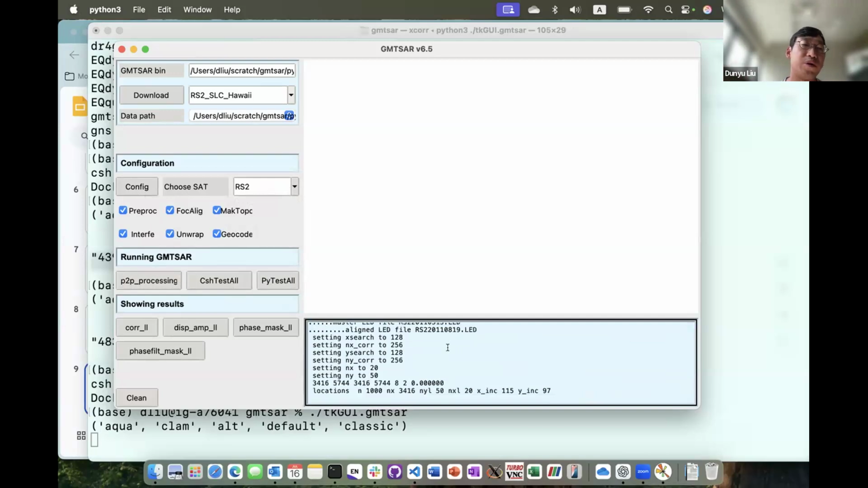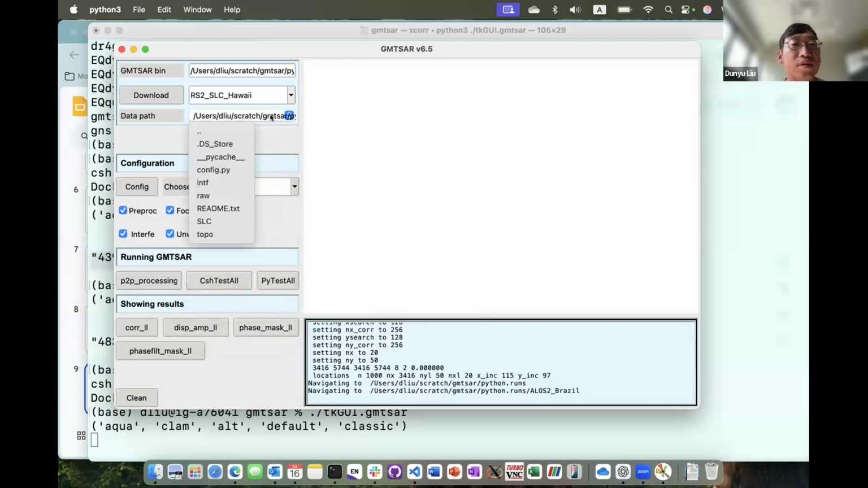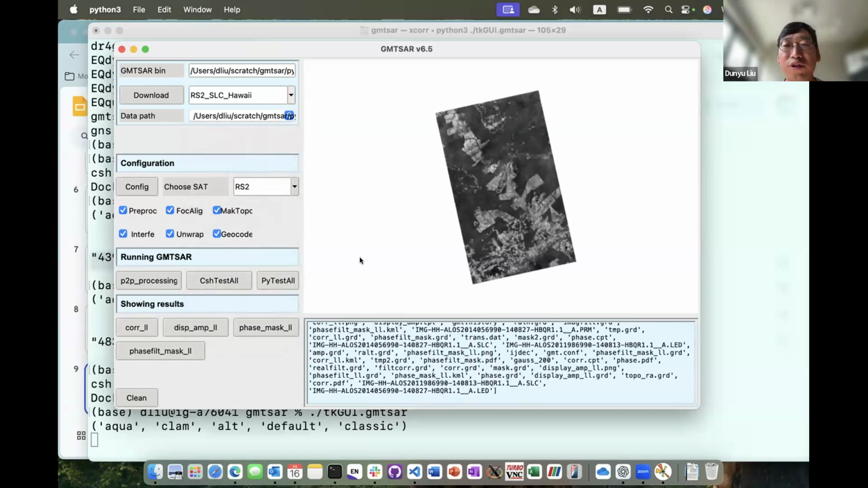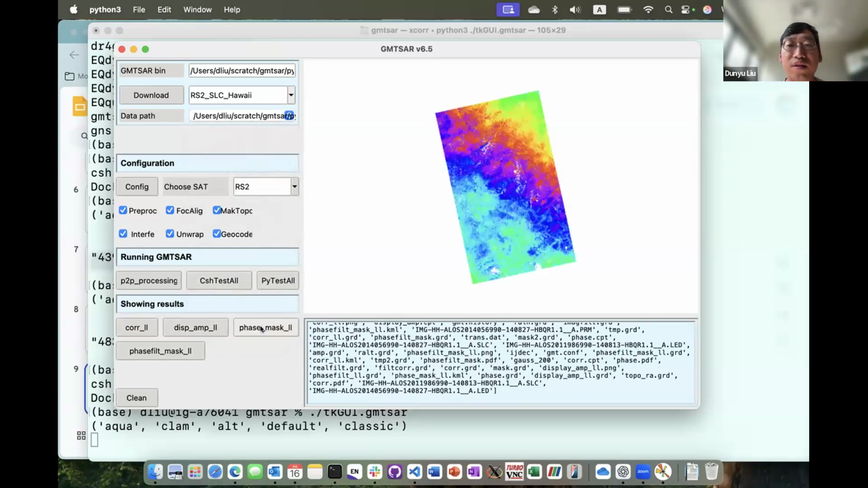Okay, so basically the GUI will throw the command lines into the back end of your system. Currently I'm using a Mac, but just to save time, I'll go to another example, ALOS-2. So you see we have the results here, and there are some buttons if you have results, and you can quickly visualize, for example, this is a correlation mask, and displays amplitude and phase without filtering, and this one